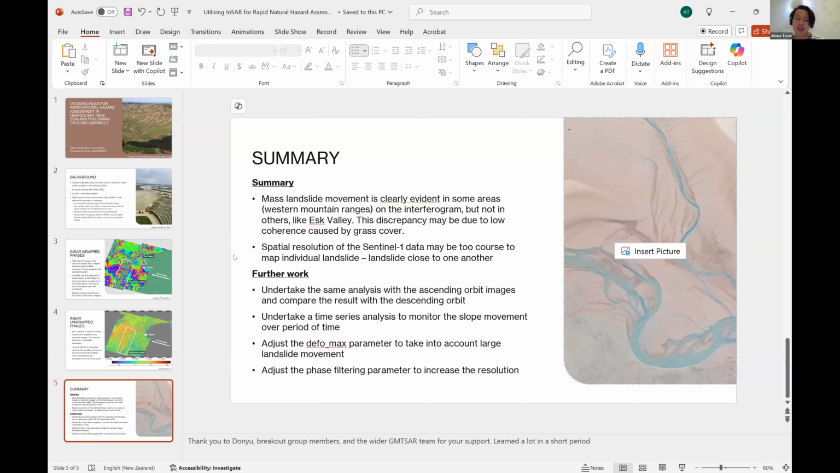I could also try to play around with the default max parameters. I know you mostly use it for earthquakes, but because I was expecting quite a big inundation from what I observed on site, maybe that could change things in the unwrapping phase, but I'm not entirely sure. I guess phase filtering too. Hopefully by reducing the amount of multi-look, maybe I can see individual landslides more clearly.